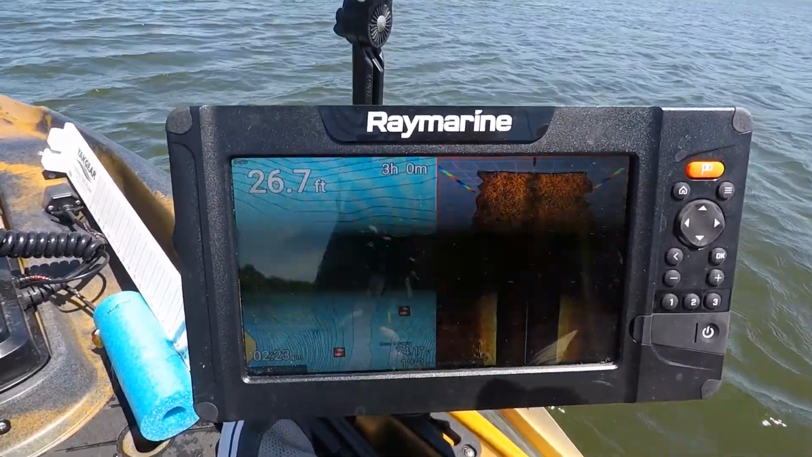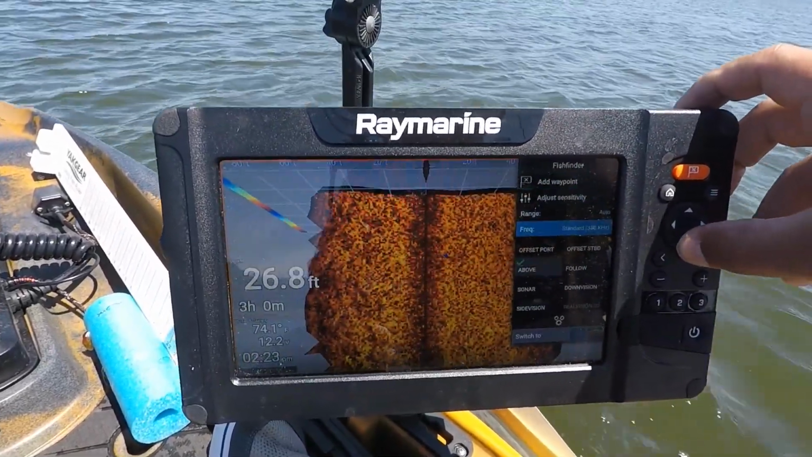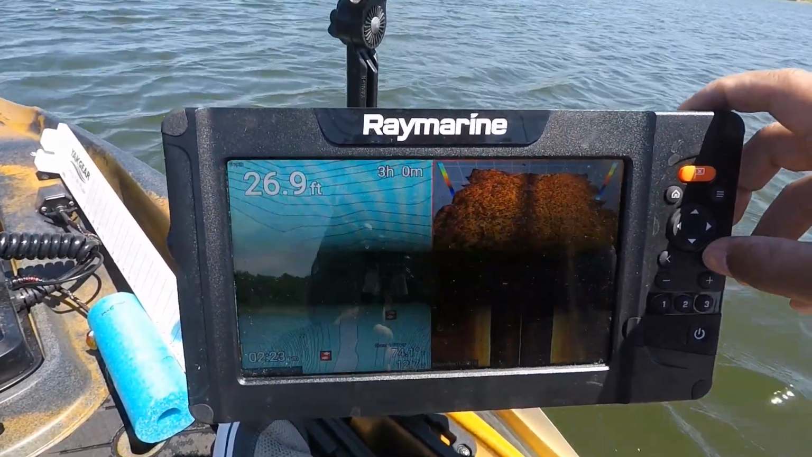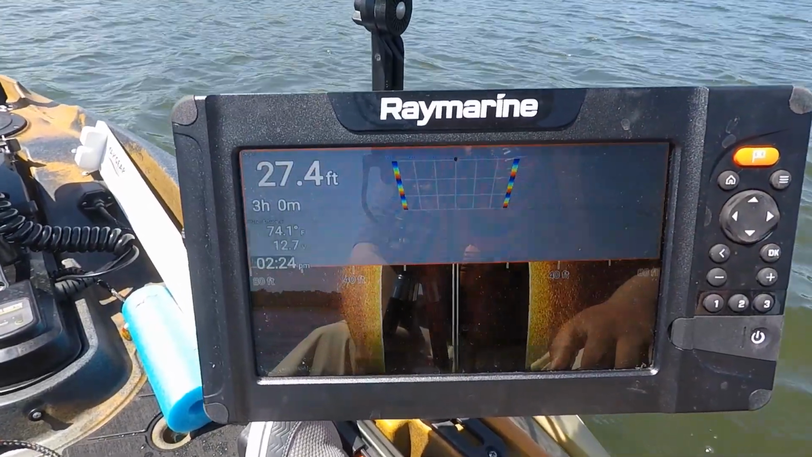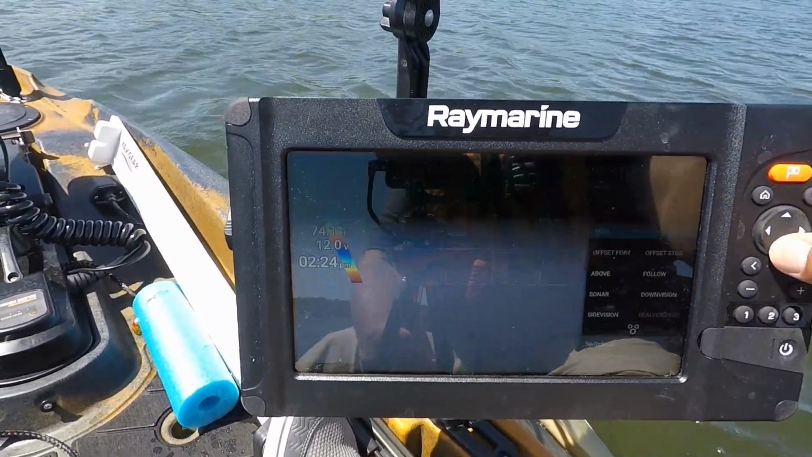And I could flip it too, and I'll do this now. We'll flip it into another perspective. Let's get a follow course here. All right, and I'll circle back around another time. We'll go back around here real quick. We'll go to just a two split screen, because I want to give you guys a better perspective of everything. Let's go back to follow again.